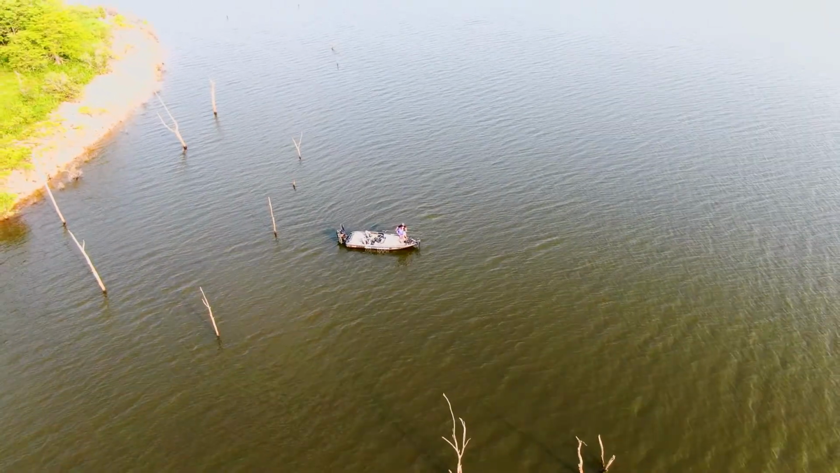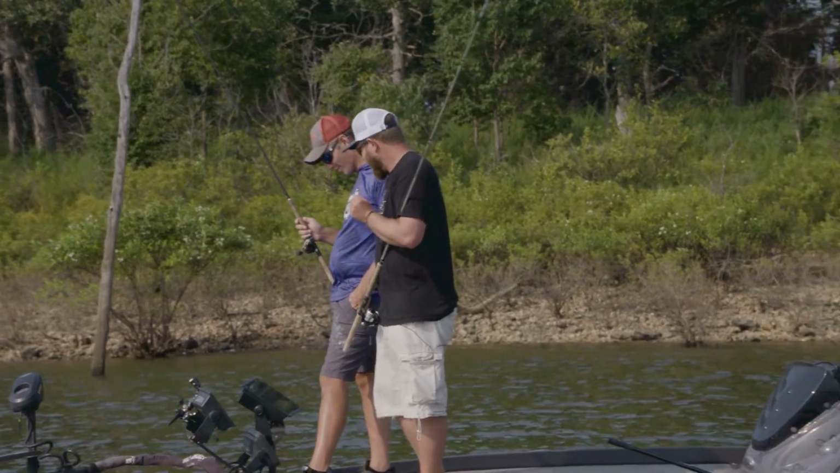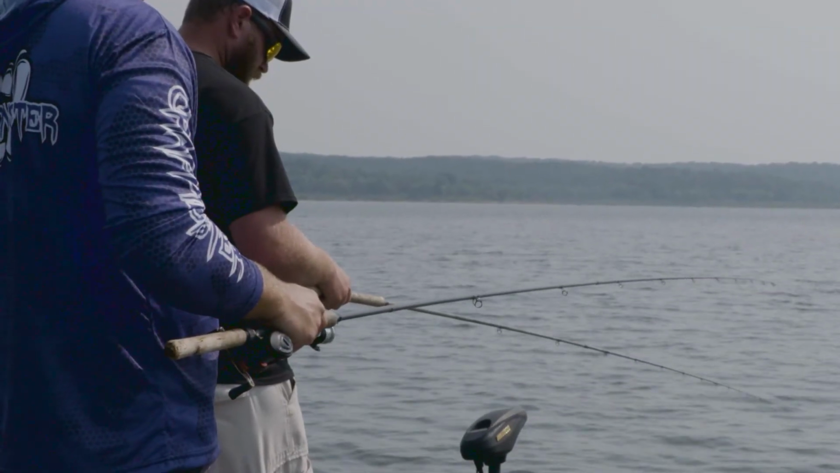You gonna drive over that biggin? What biggin'? I'm kidding. That cart. Made you look at it a little bit though, didn't it? It did. I slowed down and looked at it.